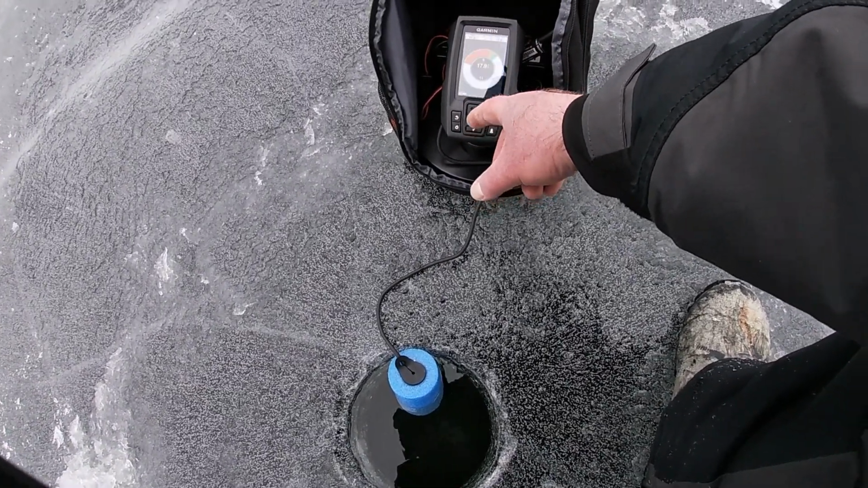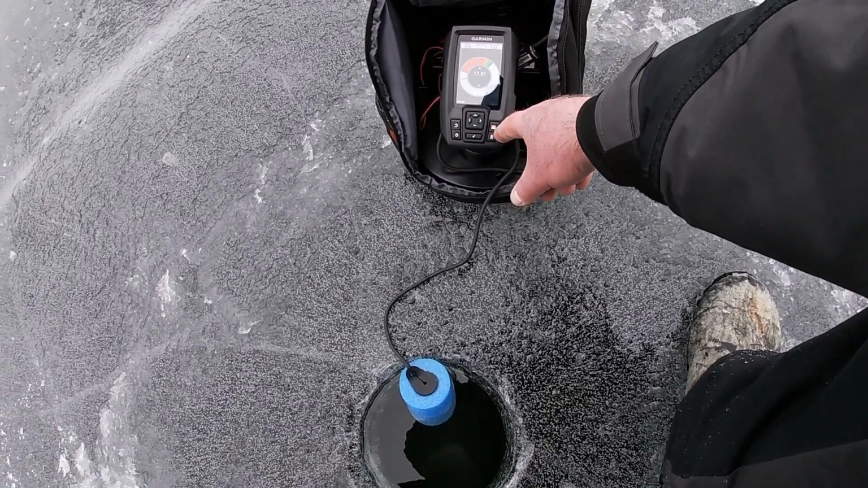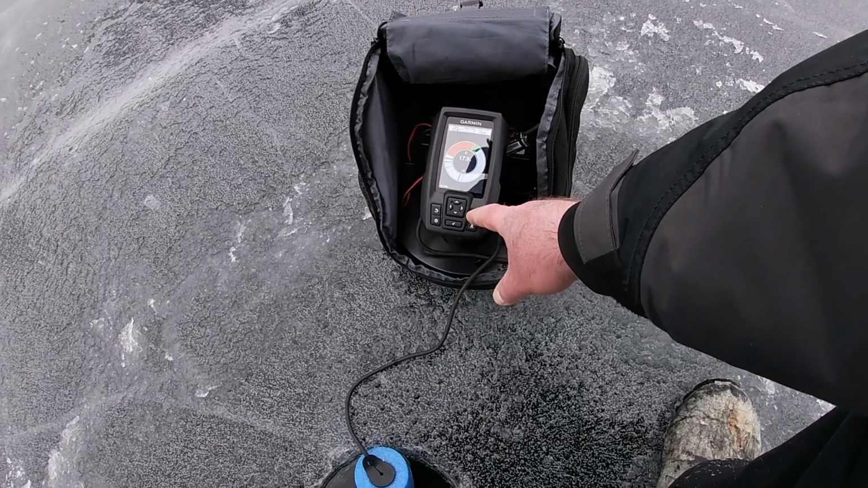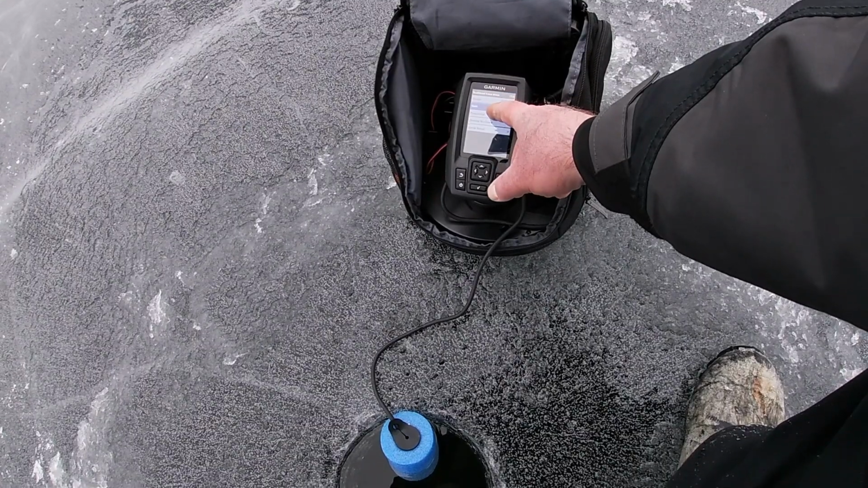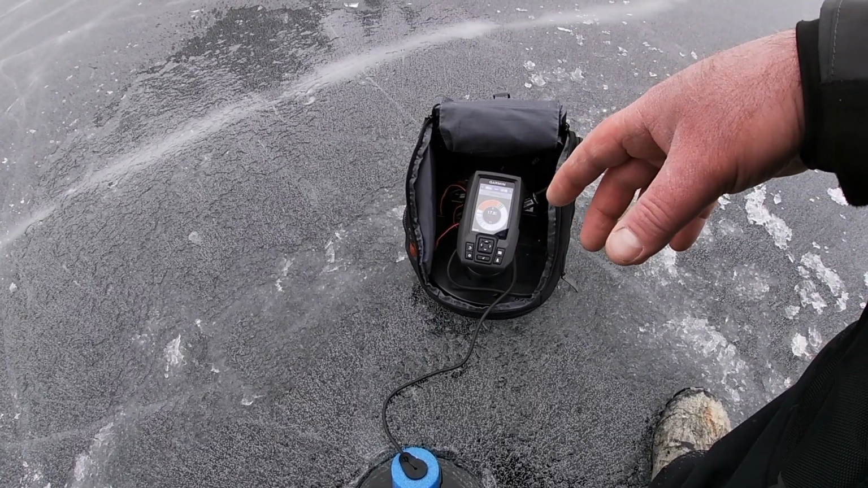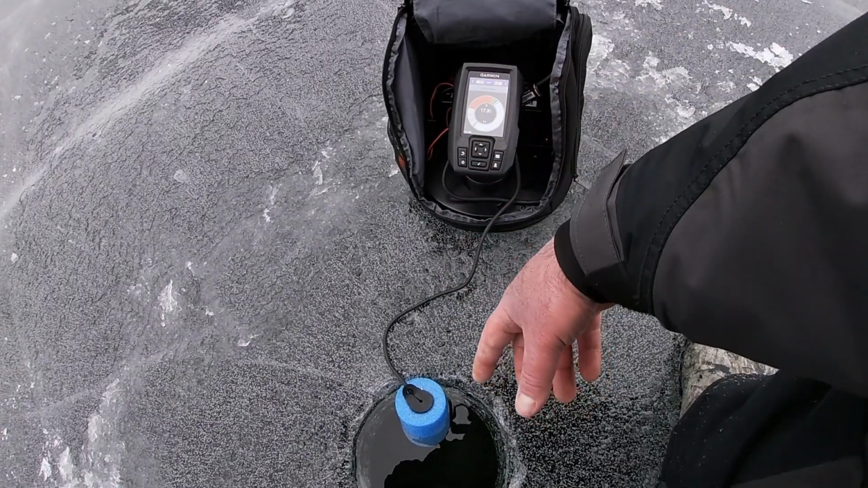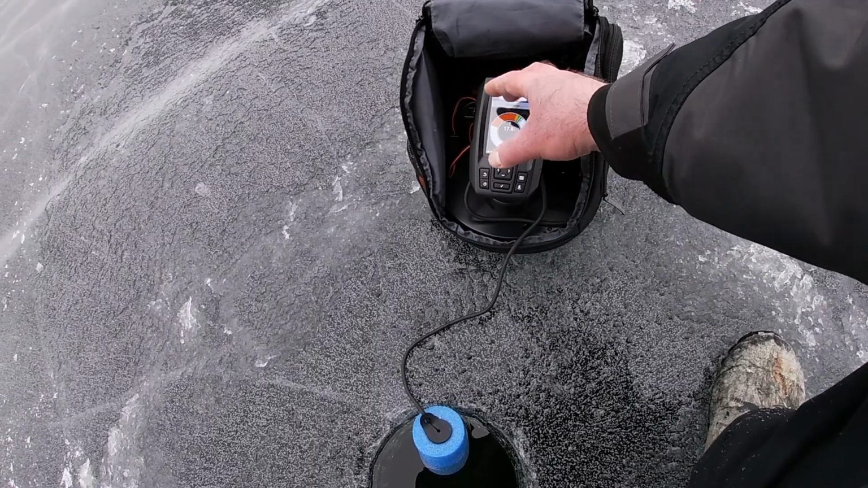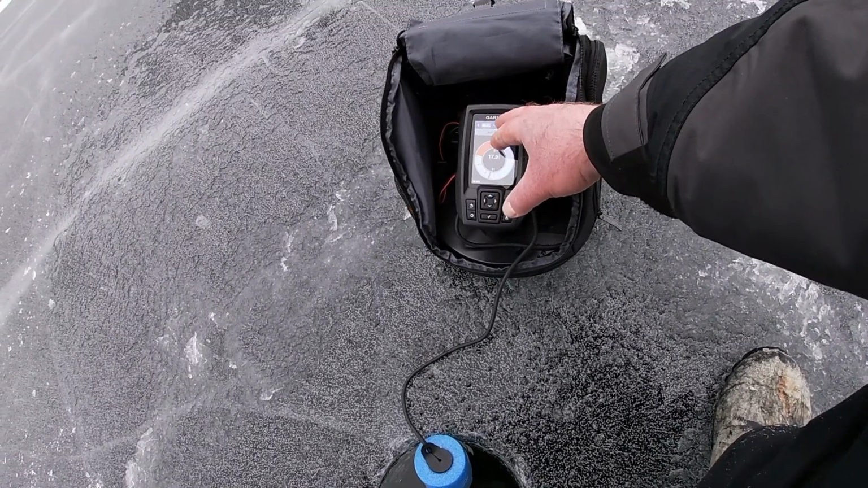Go to flasher. It's picking up a lot of noise, a lot of flashing going on. So what I'll do is push this button right here, the menu button up here on the top right. You've got your range and your gain. Range is just your depth. You can set that to accommodate the depth of the water column that your transducer's in. I don't normally ever mess with the range. The range does well on auto, as you see, it's already set on auto.